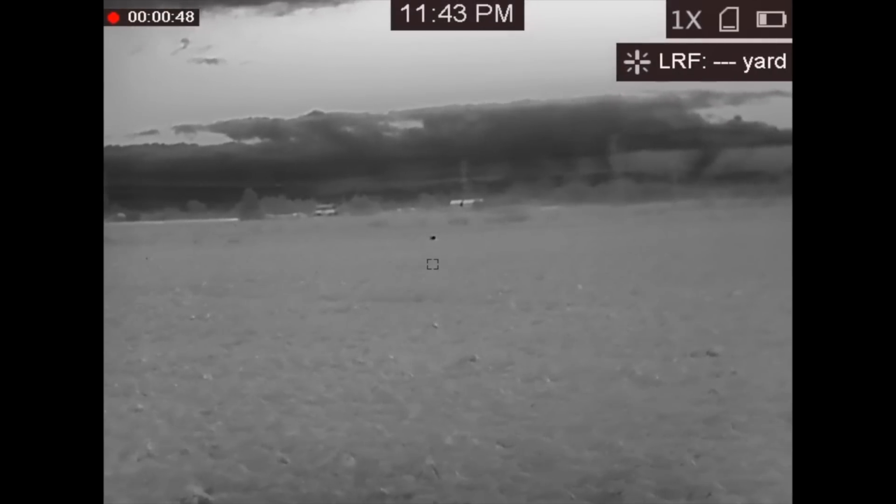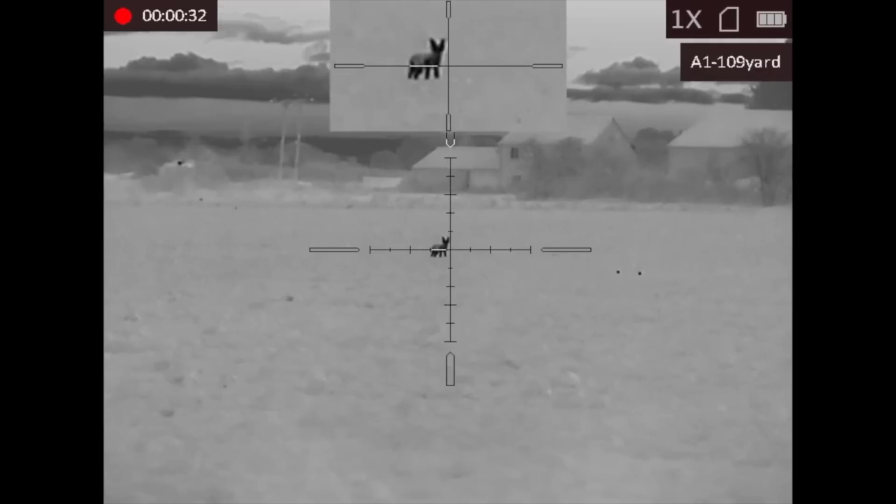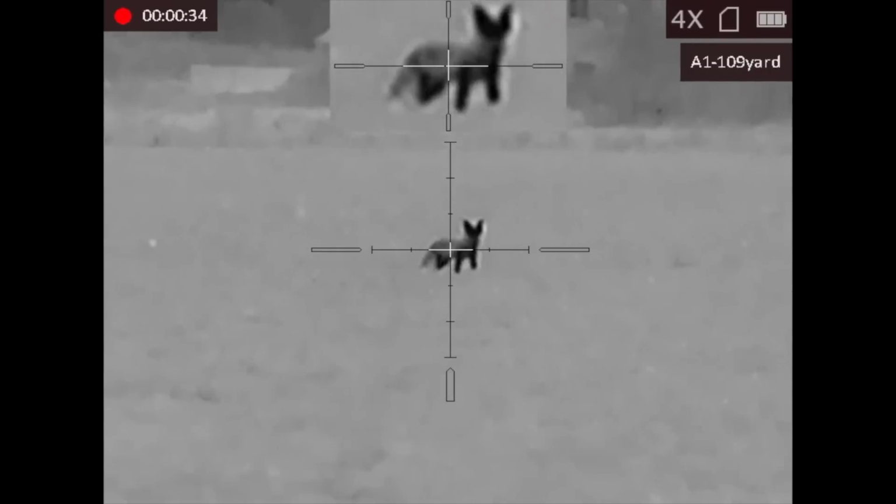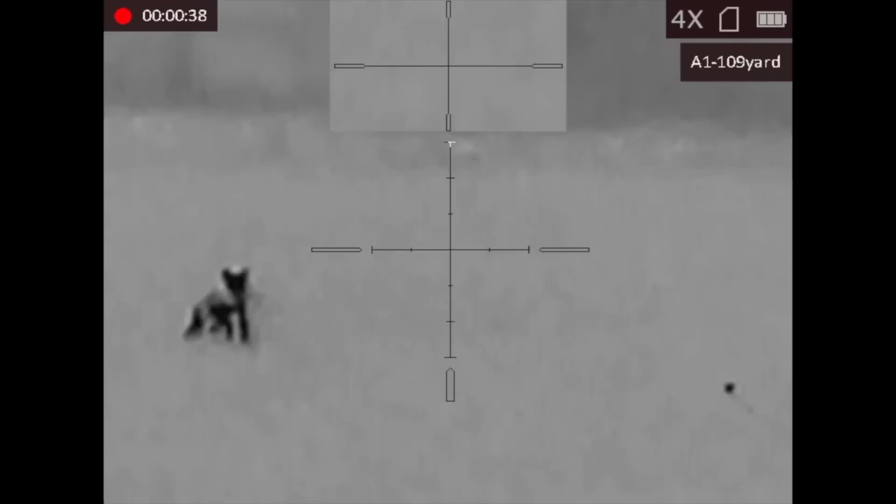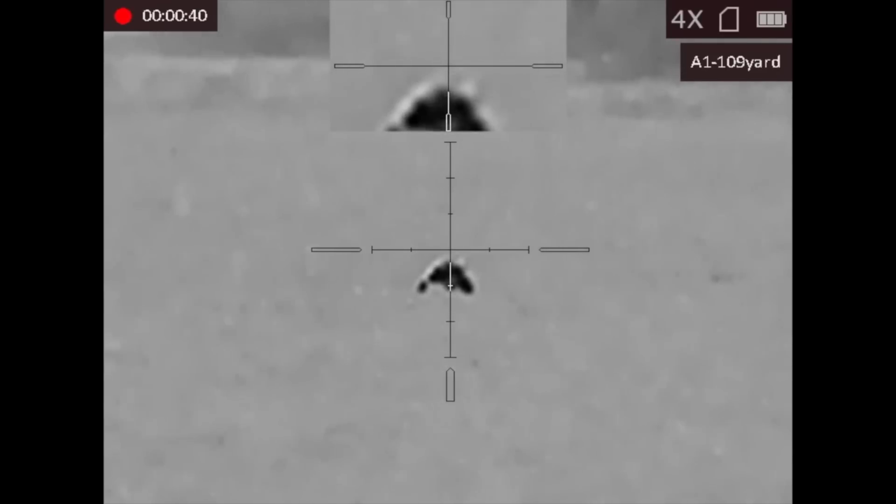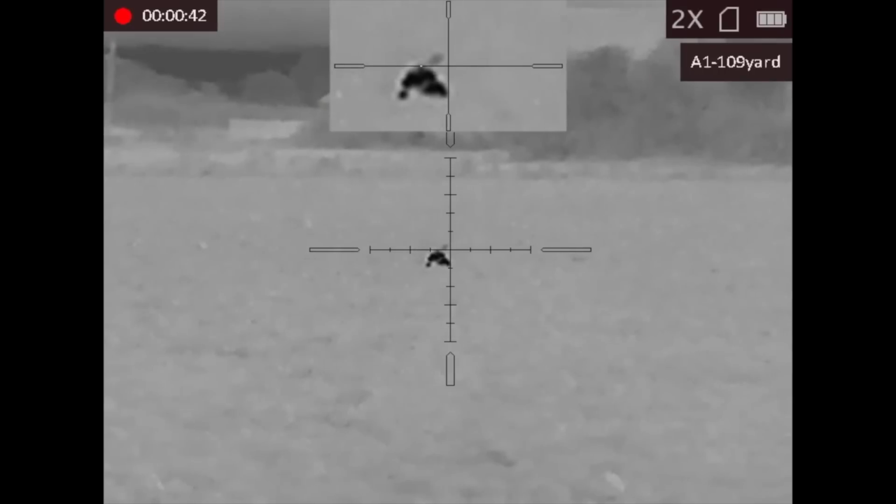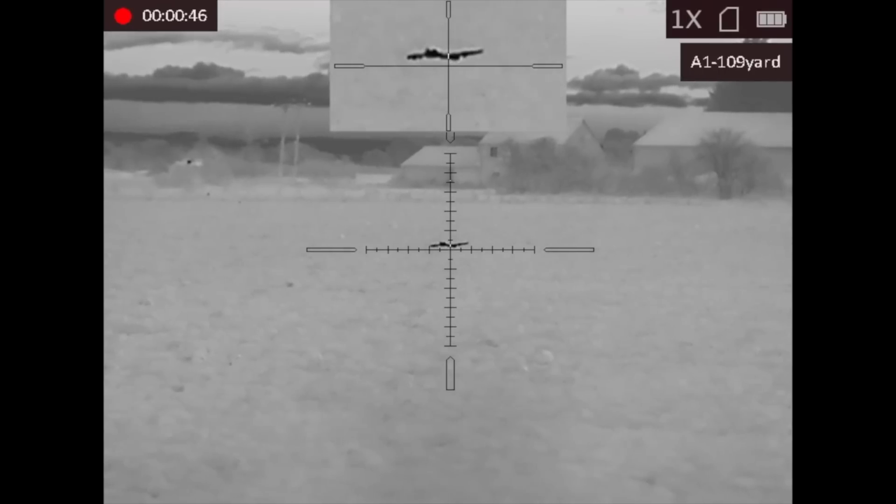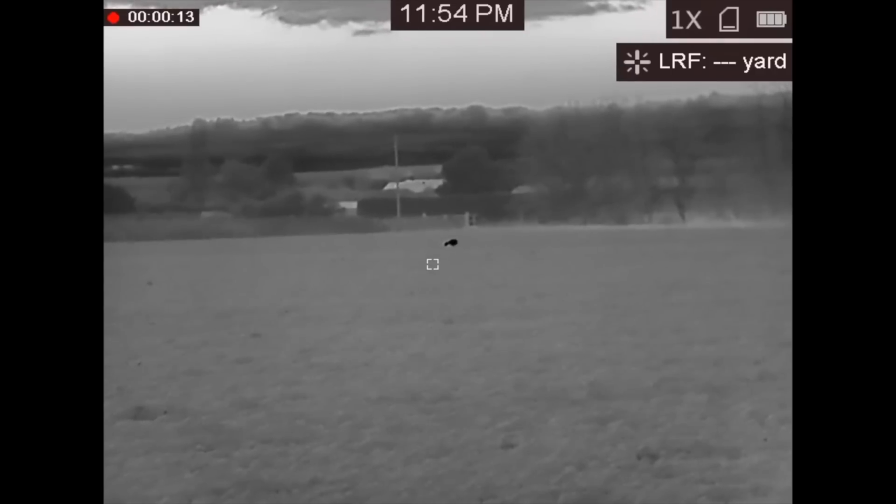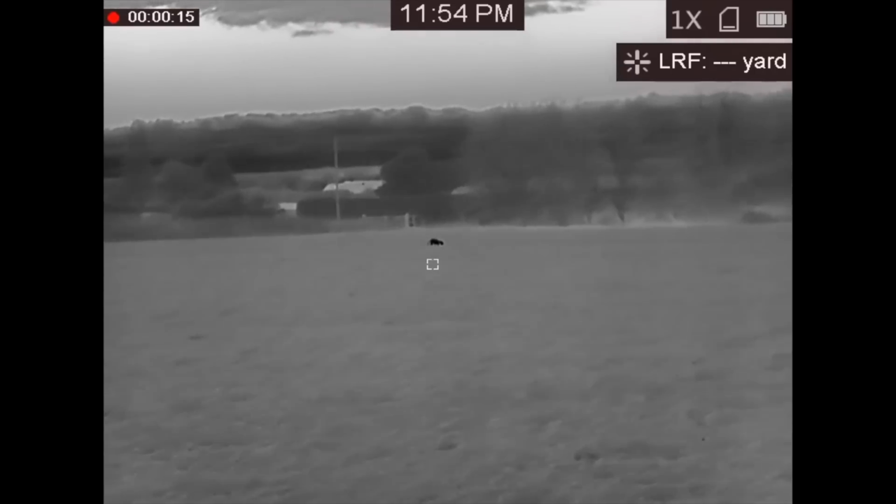Fox number 5 had initially taken the same route as fox number 3 on the farm track, but decided to come through the field before settling in front of a derelict house on the farm. He went the same way as the others, as Rick tells me there is yet another fox coming out of the maze. This is getting a bit silly now.